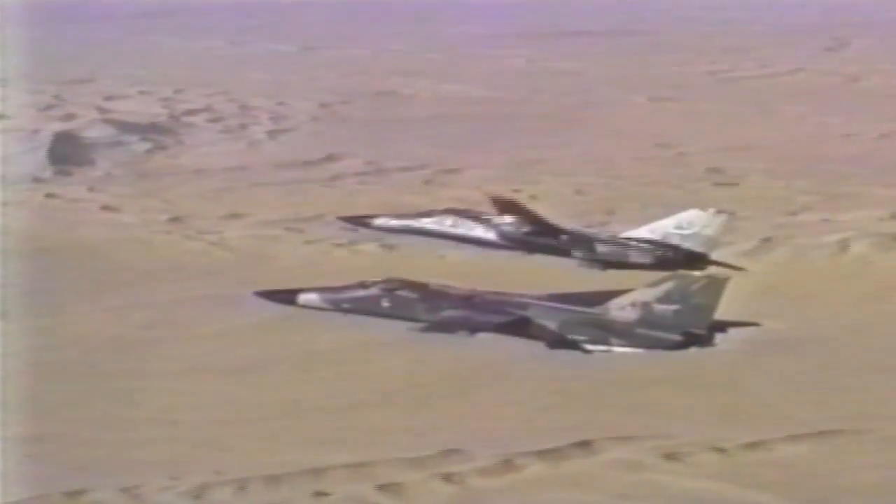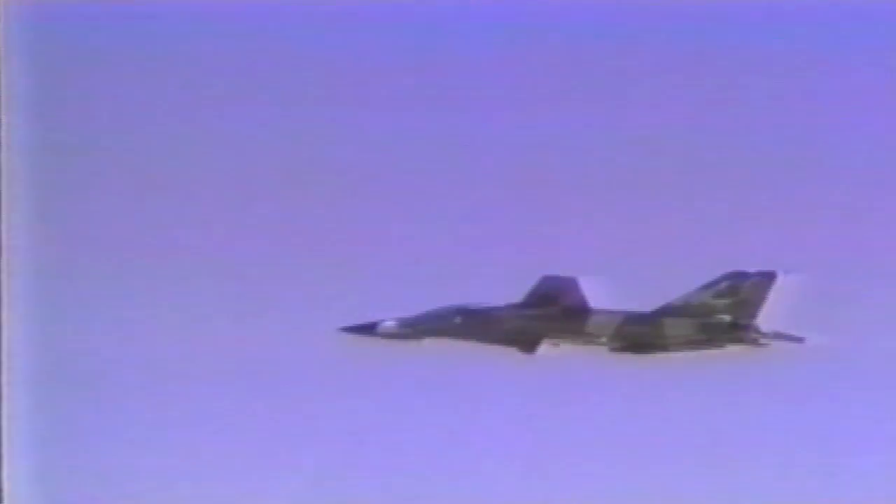Our primary mission is bombs on target, on time. You have one chance to do that, so everything you do, all your planning goes into the fact that you're going to find the target the first time. You're going to get in there, you're going to get the bombs off the way you want to, they're going to hit the target, and as soon as you do that, your primary concern is get out of there, out of Dodge as fast as you can.